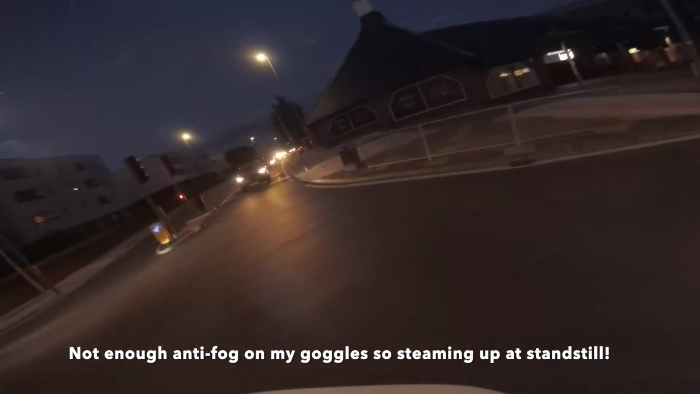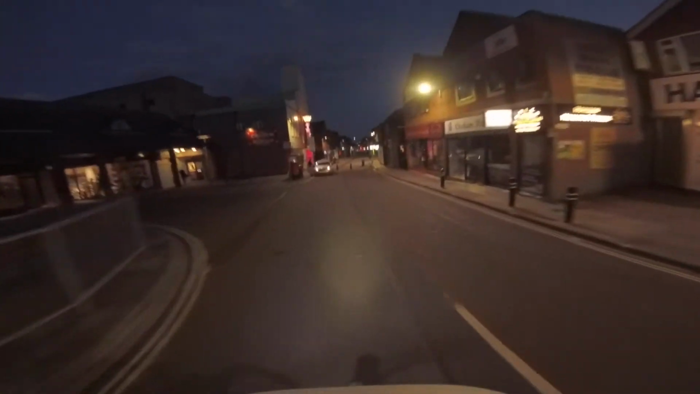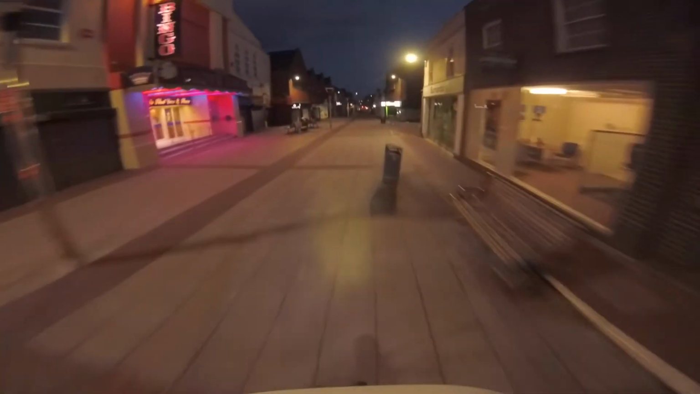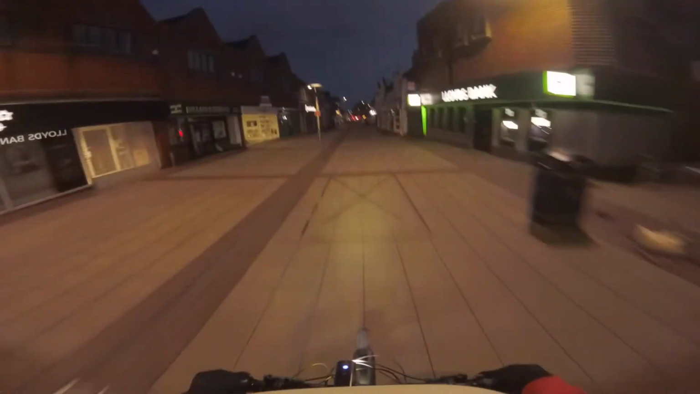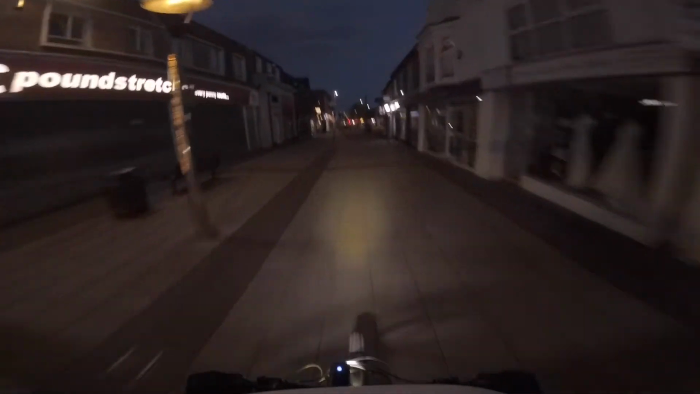Steaming up. No pedalling required. There's a train coming.